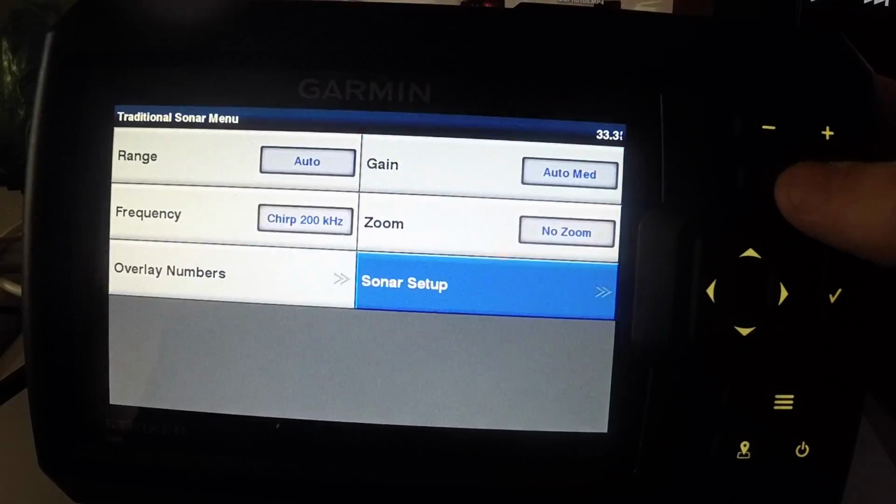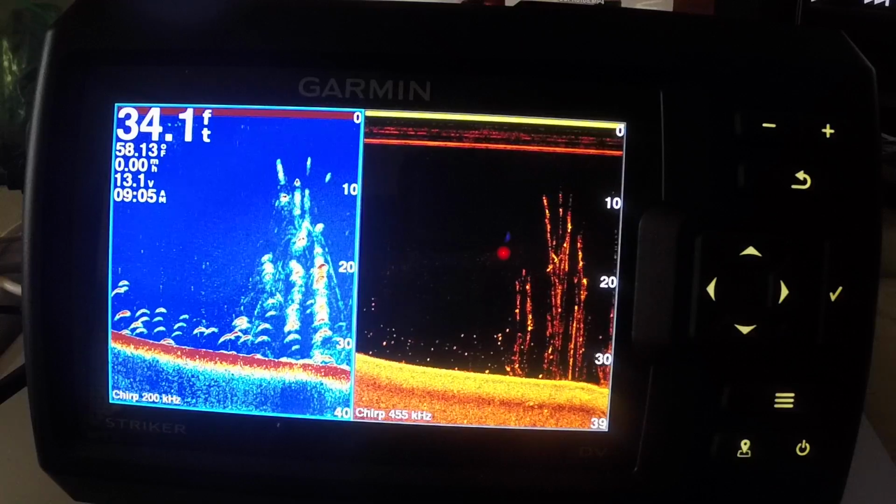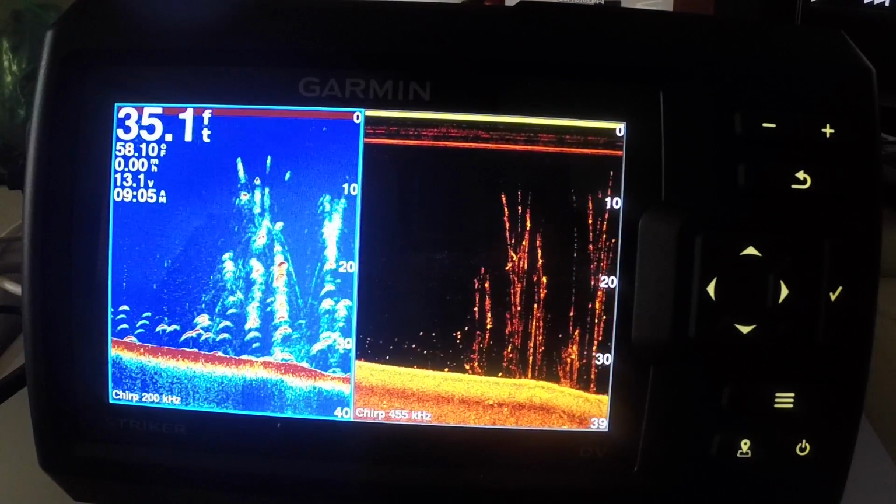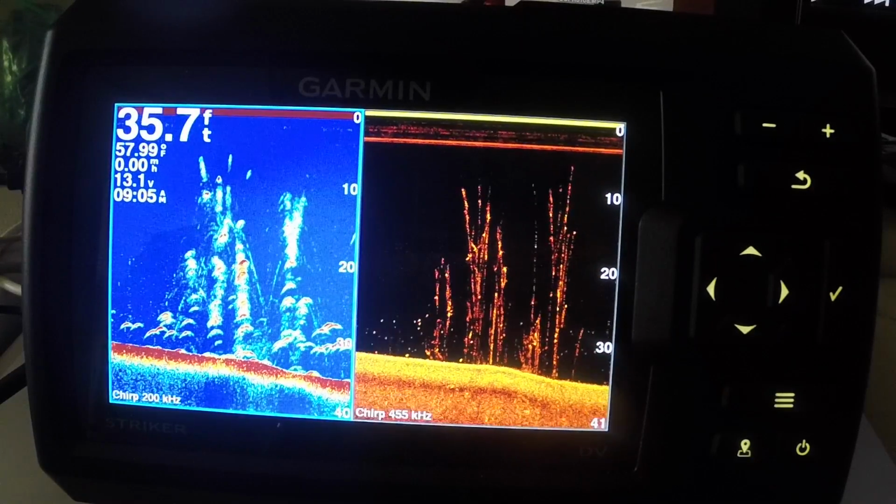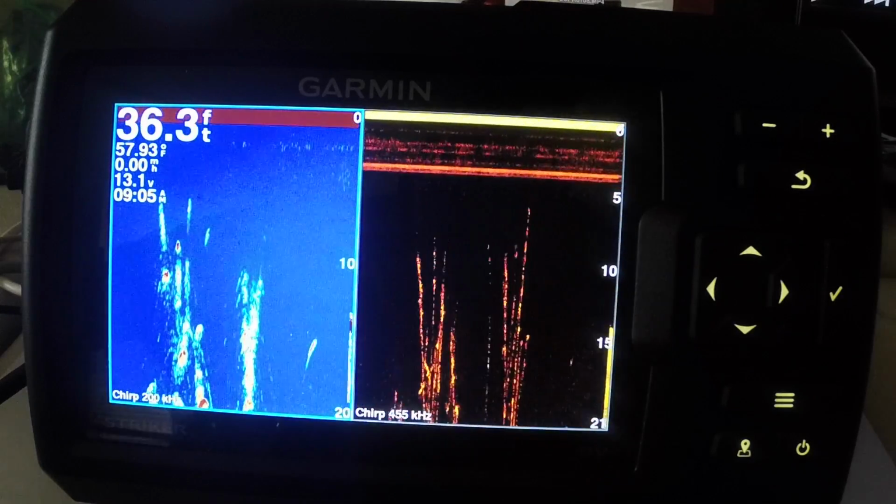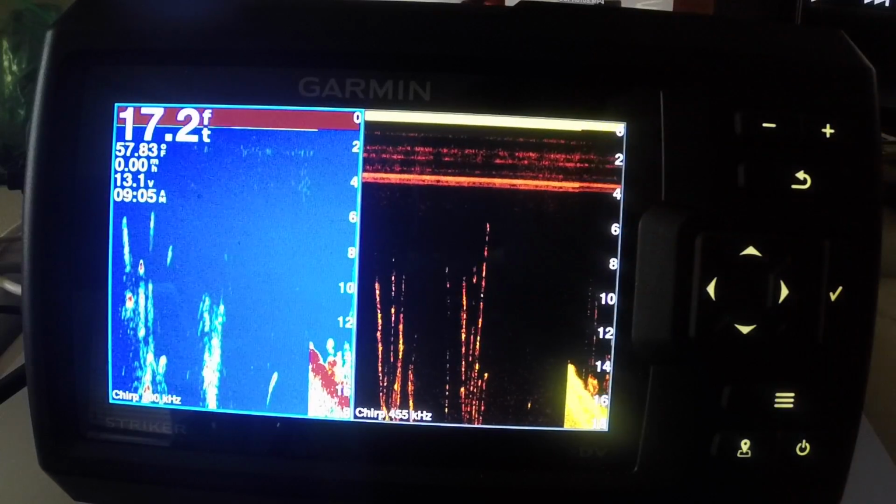So I'll go back. So basically, this is your basic menu. Typically what they say is that on the down view, a fish will show up as a dot. It's really hard to see if it does or not. The down view is not made for picking up fish. It's made for picking up structure. And so it's really hard to pick up fish on this. So that's why I used both of them.